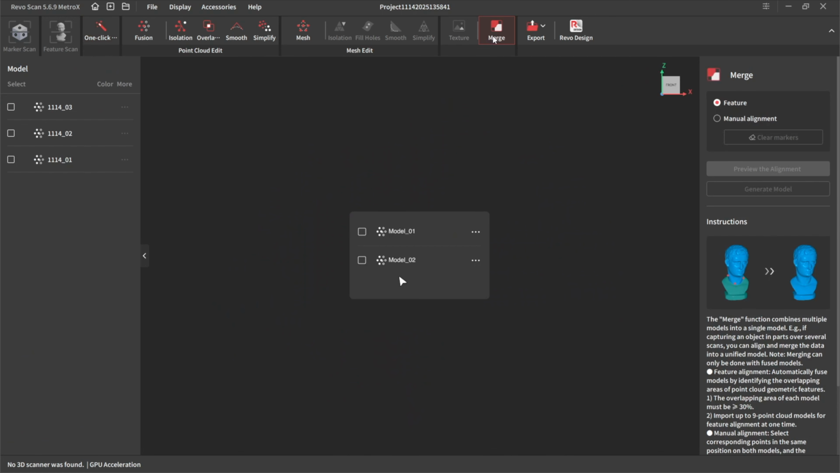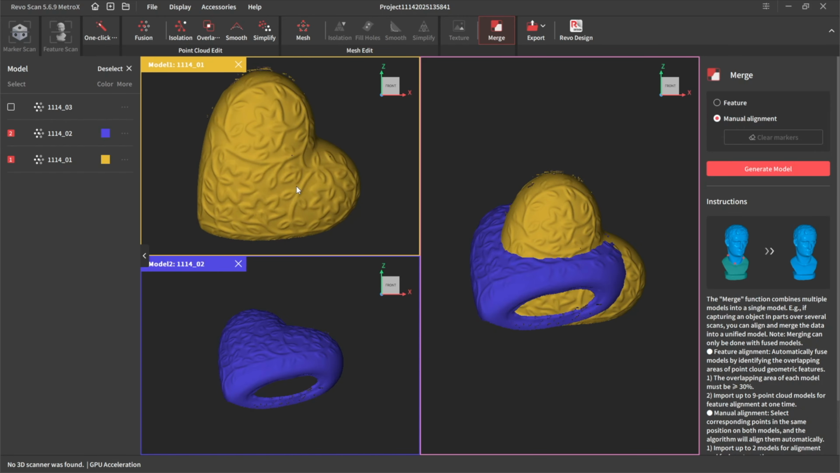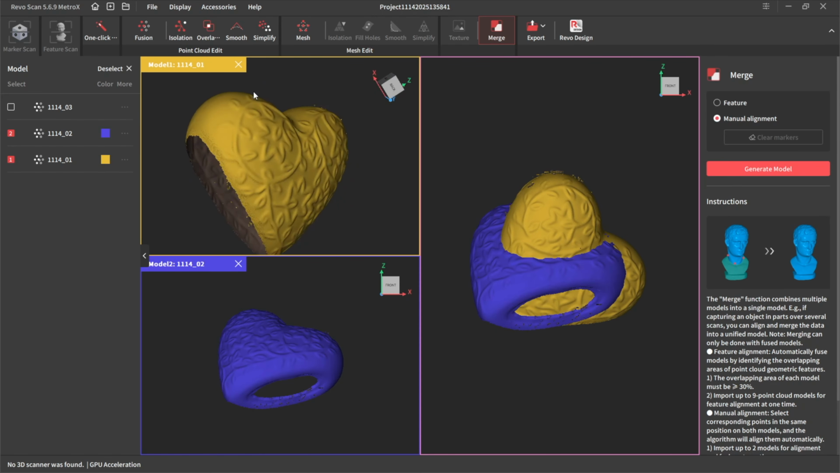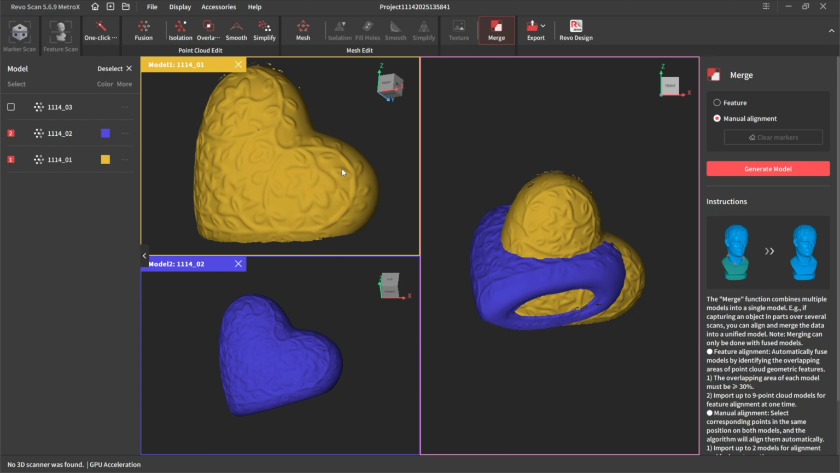So let's go to merge. There's number 1, and I'm going to merge it with number 2. So what I need to do is tell it where is the same. So I know that number 1 is missing the base and number 2 is the side. So I know that this here is this here.